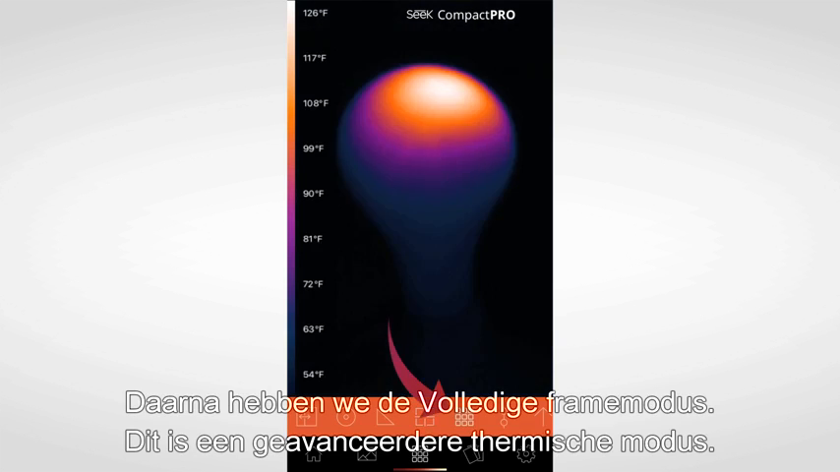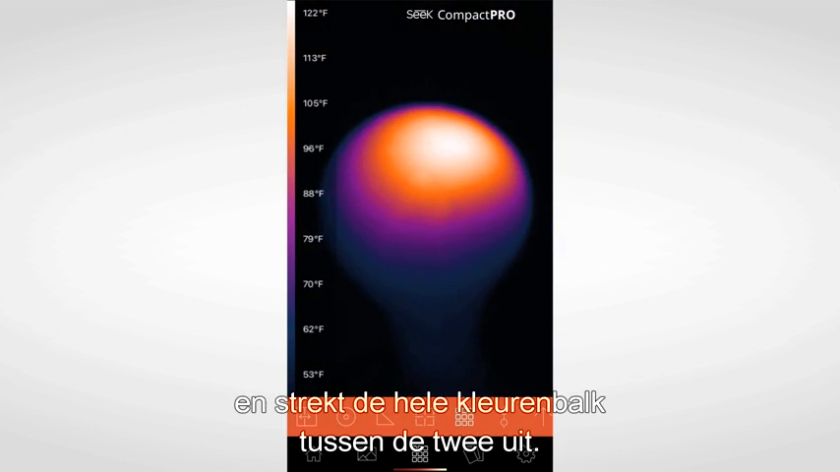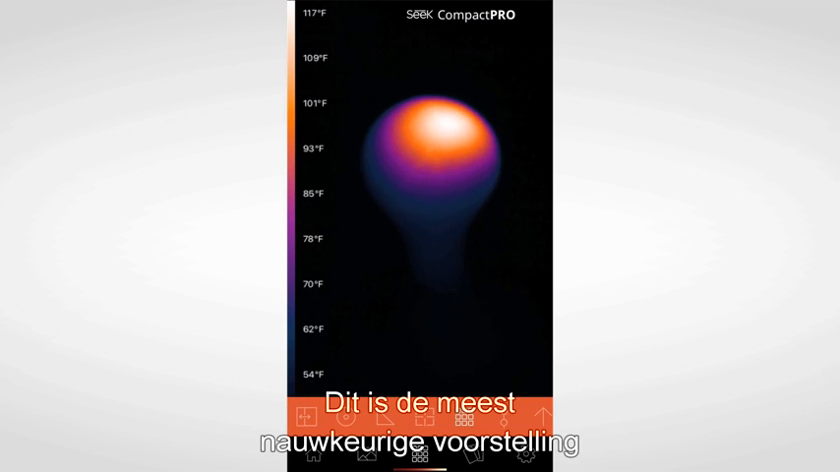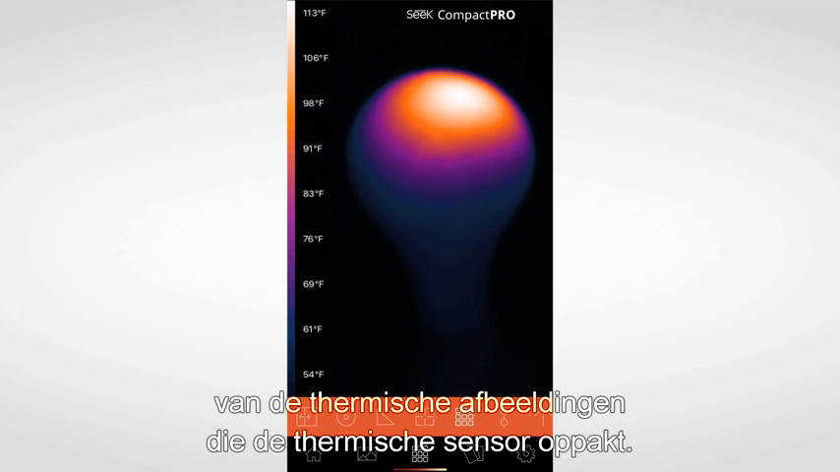Next up is Full Frame. It's a more advanced thermal mode. It takes the hottest temperature, the coldest temperature, and stretches the entire color bar between the two. It's the most accurate representation of the thermal imagery picked up by the thermal sensor.